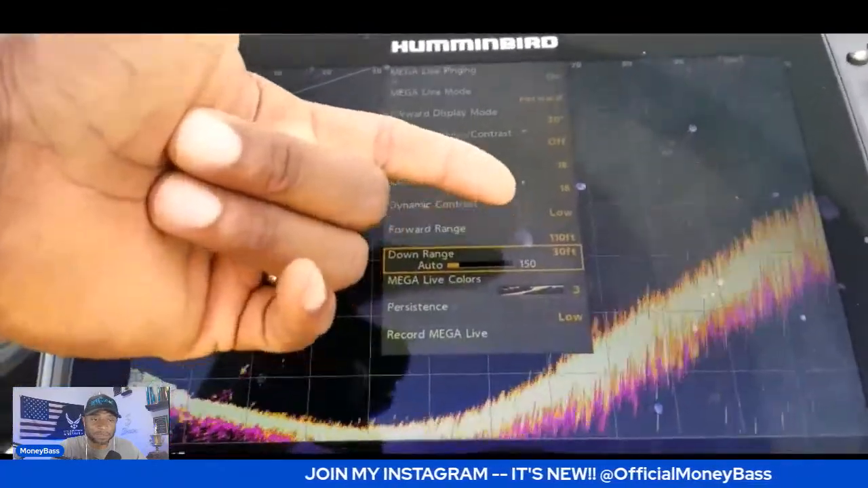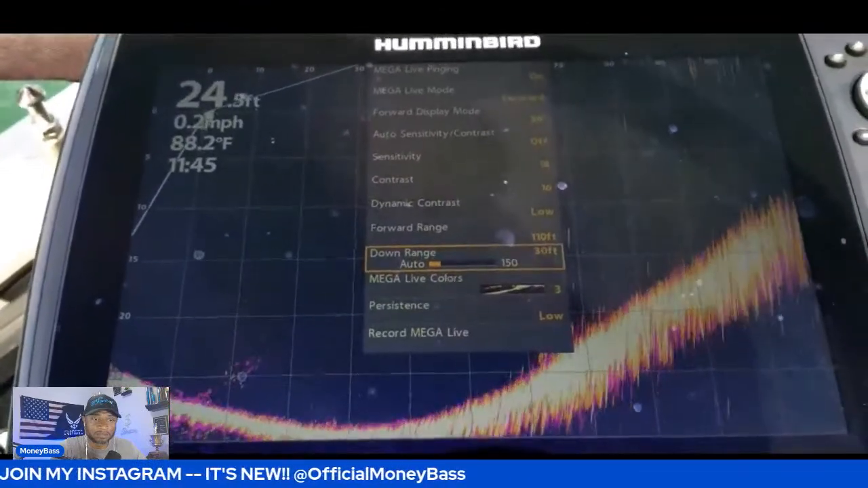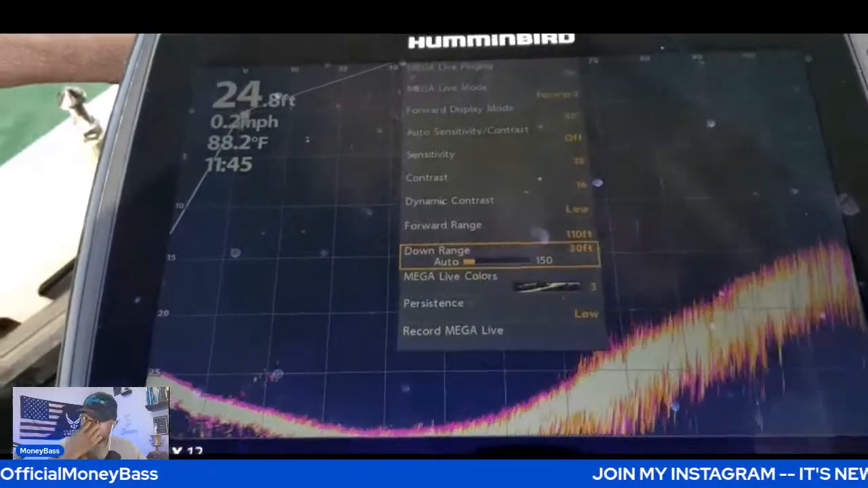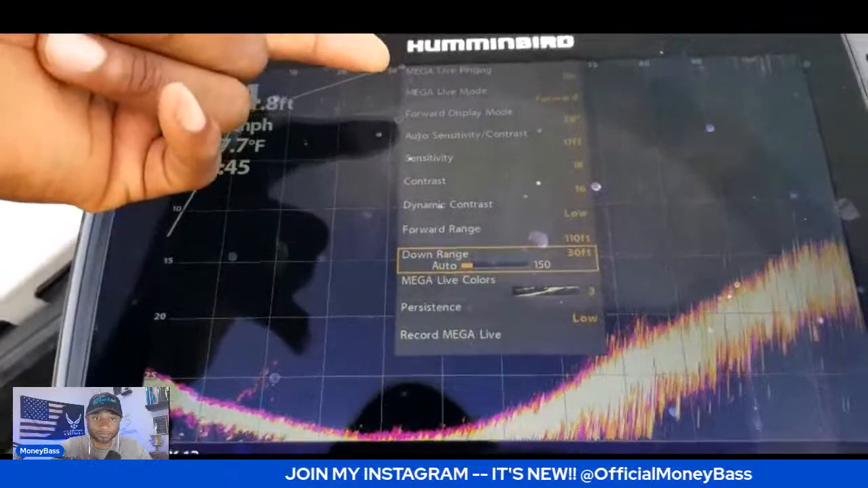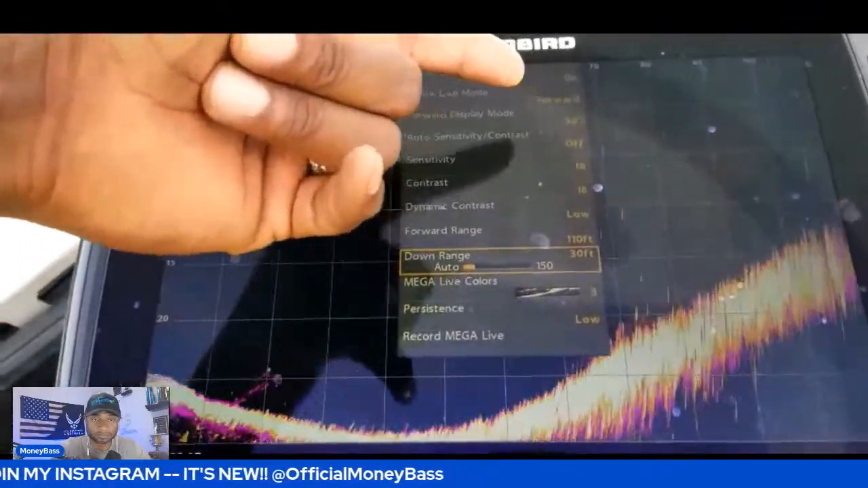The range is set on around 100 feet on that one. Let's see, the down range. All right, let's take a look at the settings real quick. We have MEGA Live pinging on. MEGA Live mode is forward. I have my forward display mode set to 30 degrees.